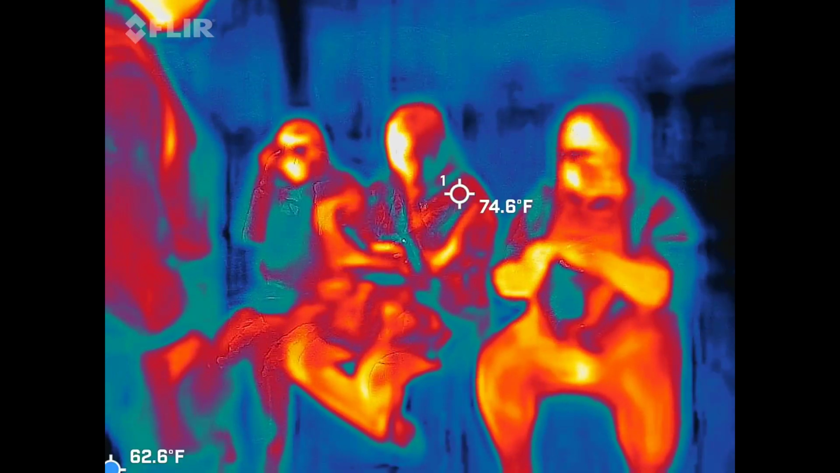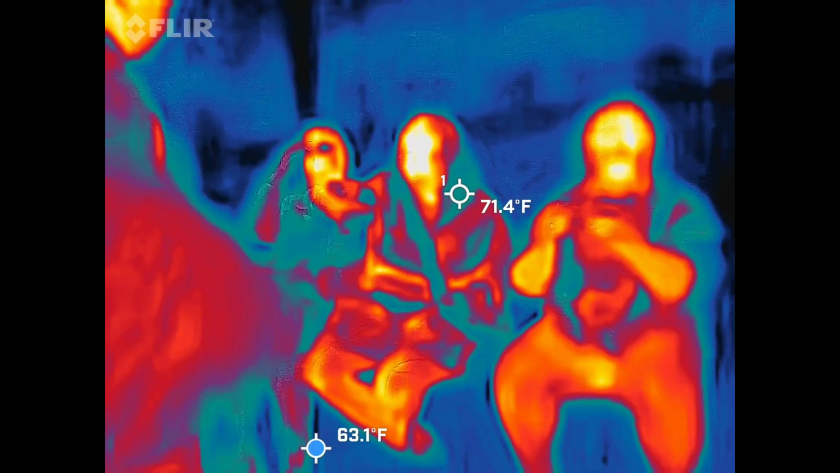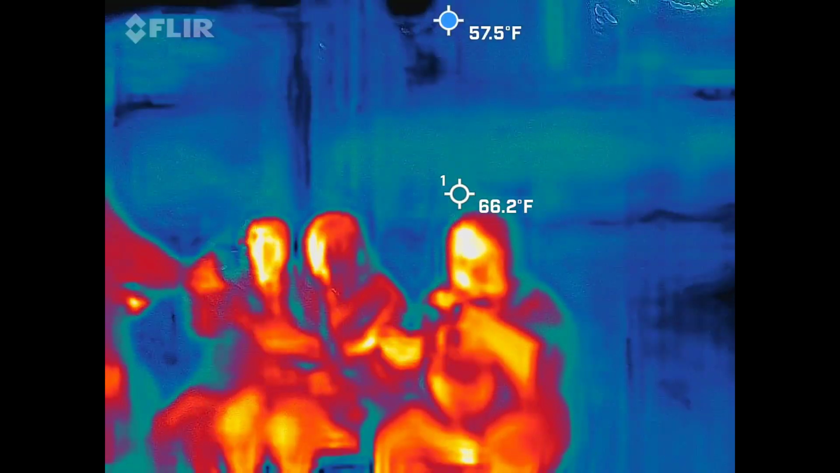Did you guys figure out your blindfolds, by the way? It's like an origami project. Oh, I didn't open them. Here, can I take these? Let me help you guys out before you start chewing on them, going, what the hell did he hand me?